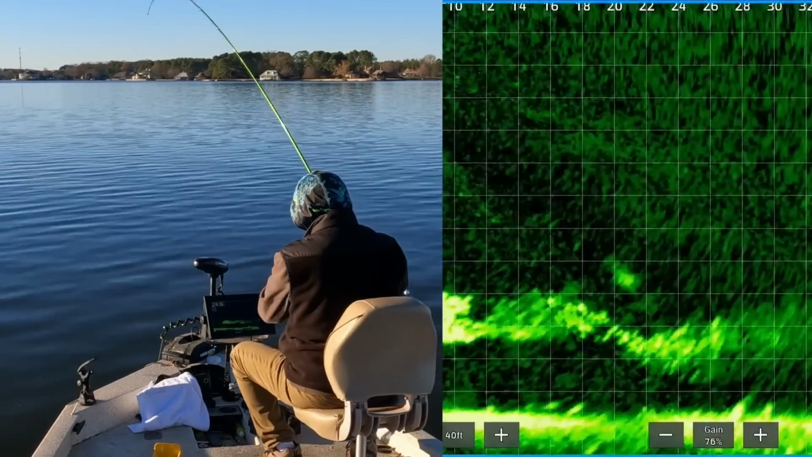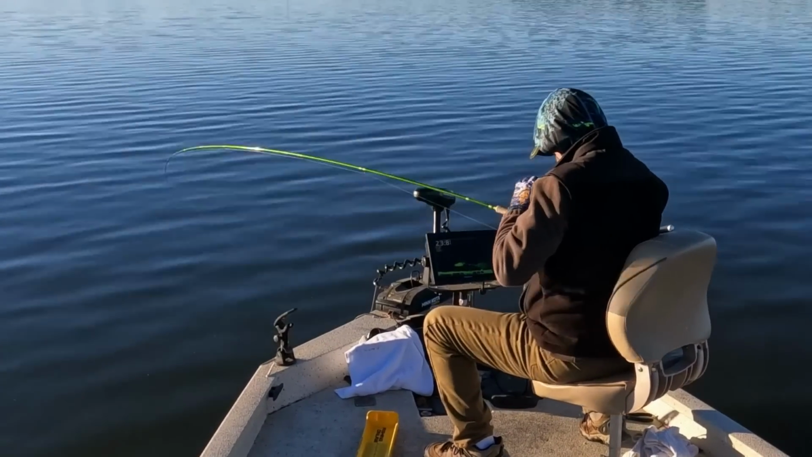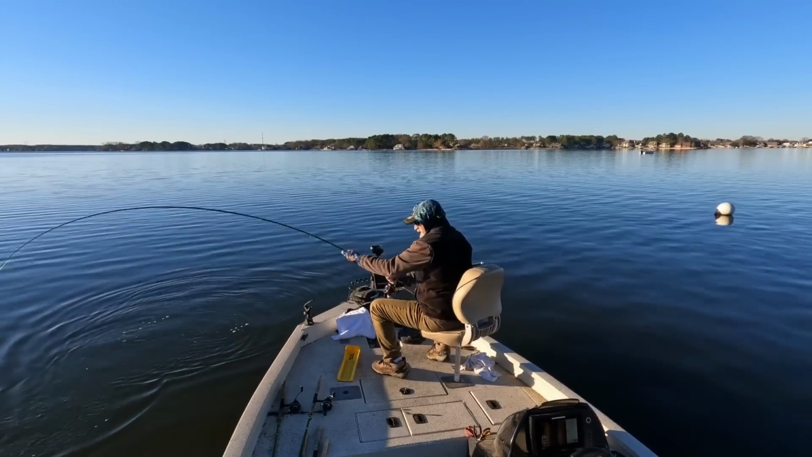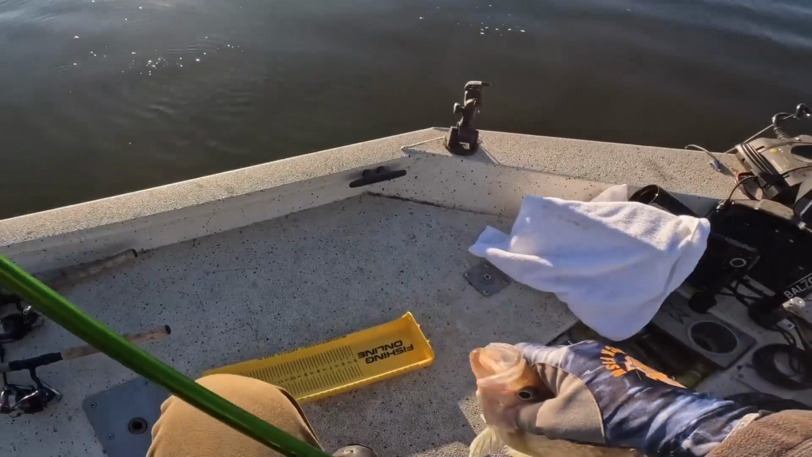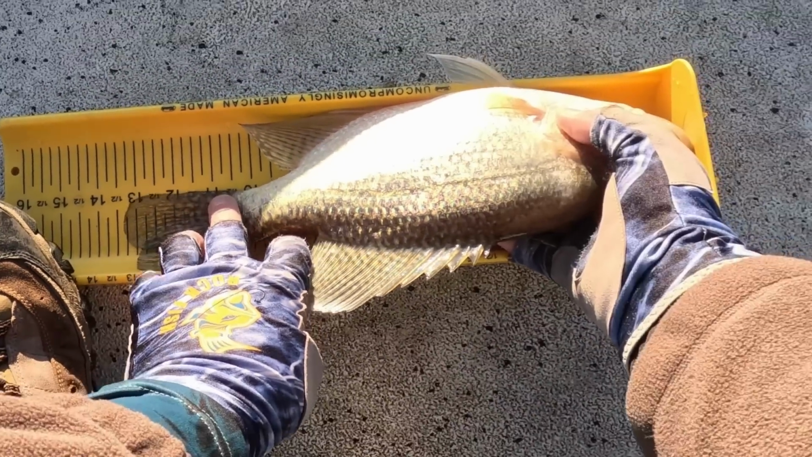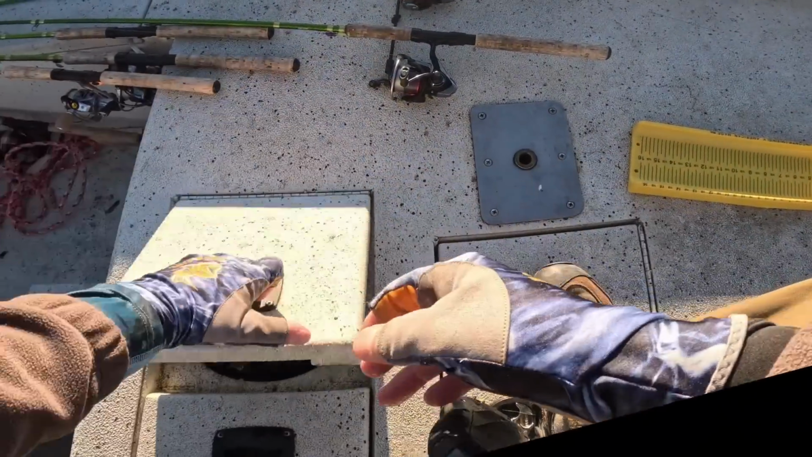Oh man, that sucker's right on the bottom. That's a toad too. Gosh, look at him coming up. You can see him on the graph. Get over here, dude. Ripped his upper lip out. 13.25. Black crappie, 13.25. Yes. Oh my goodness, get in there, little toad.